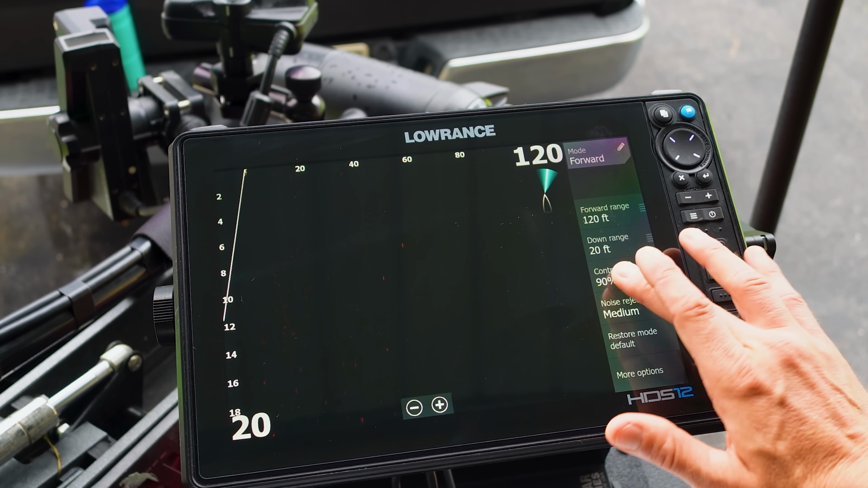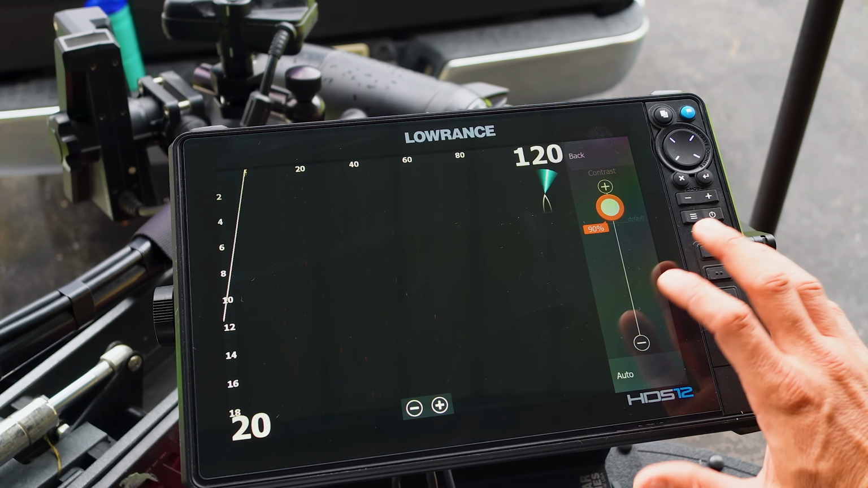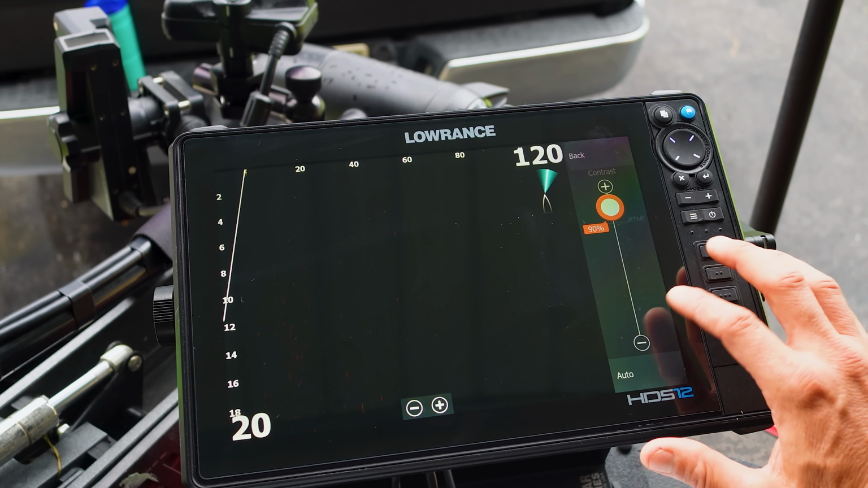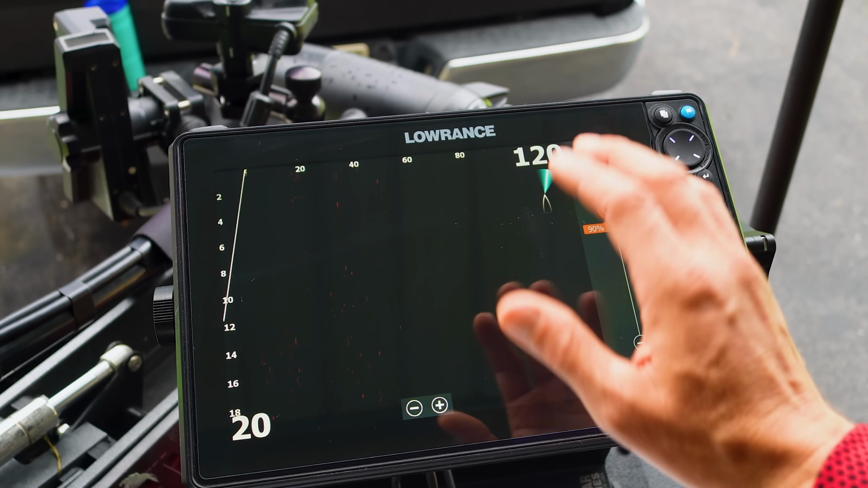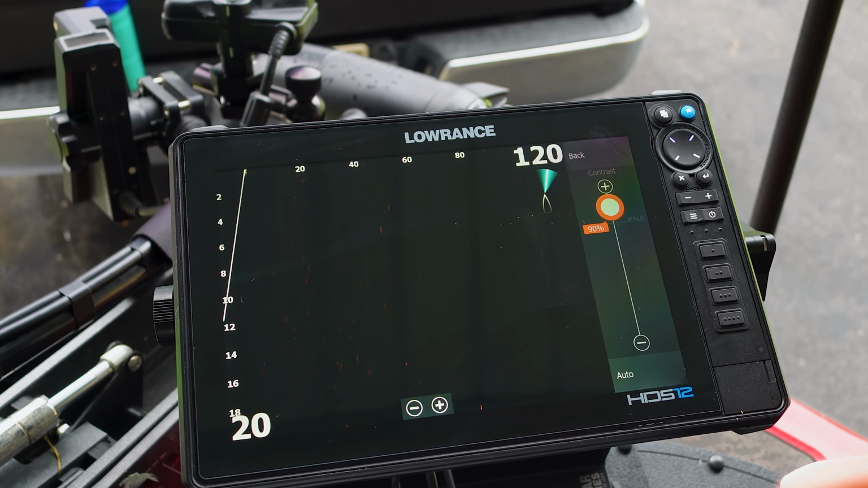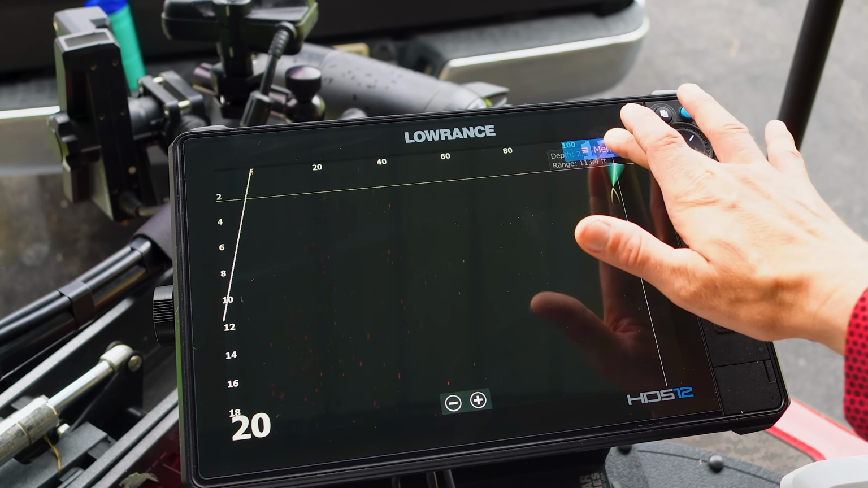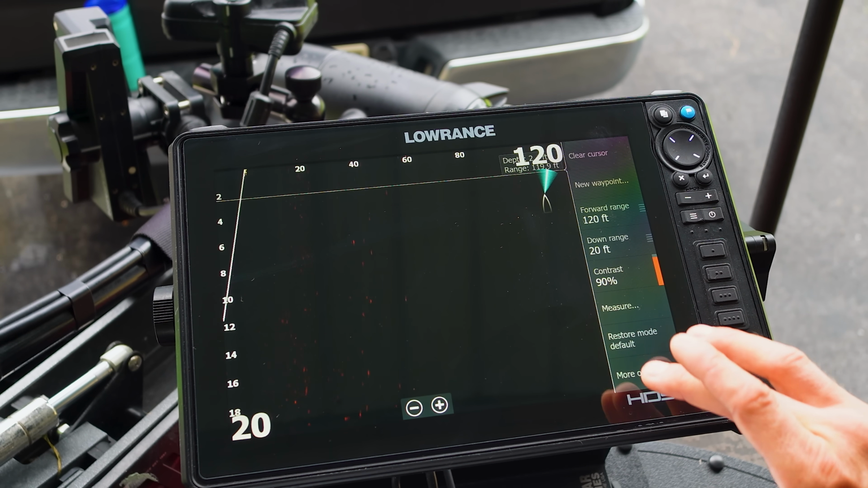Contrast. So this is a big one. I crank my contrast way up. My contrast is at 90. I think a lot of guys try to get way too finessey with this. Literally, all we're trying to do is see white dots, right? And then you can interpret how thick or how shaped the white dots are, but really, when it comes down to it, we're trying to see white dots.